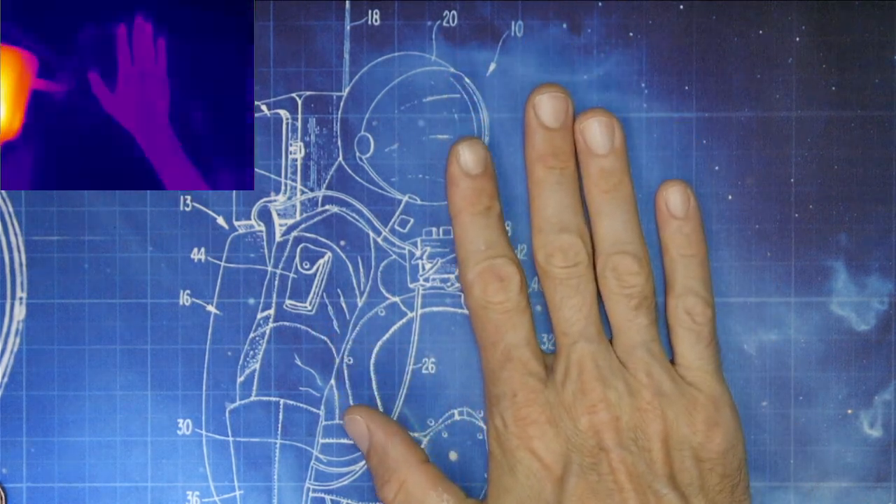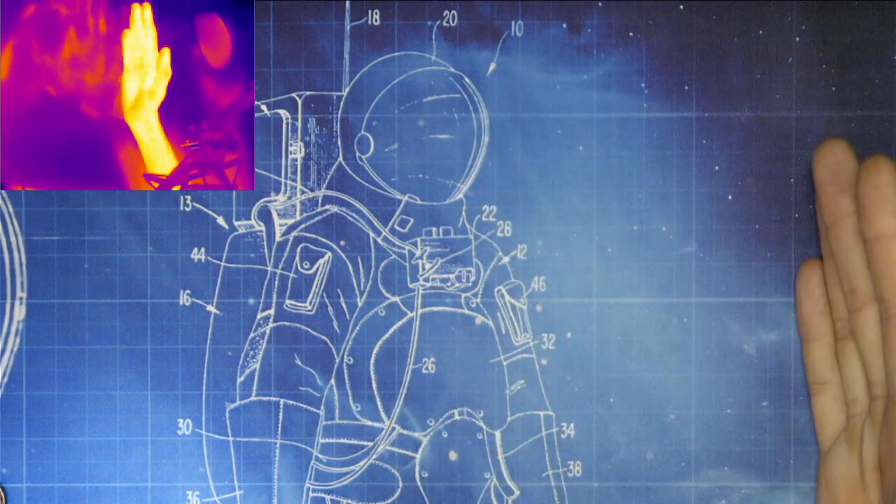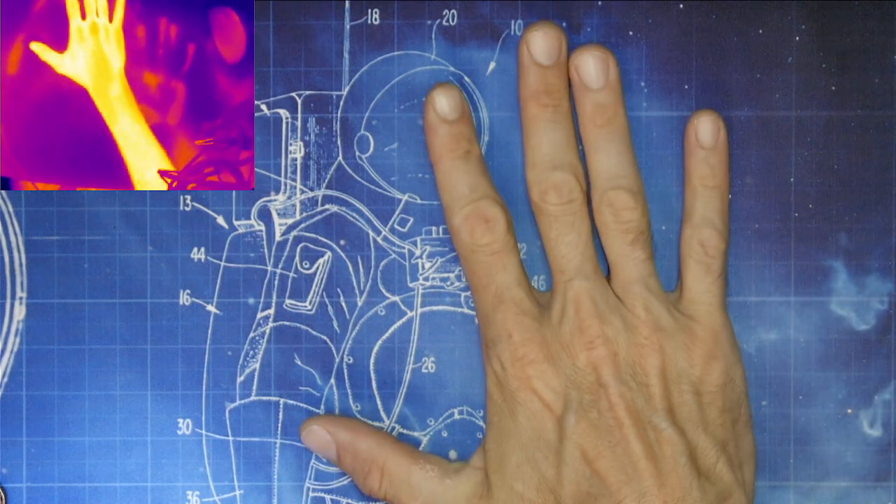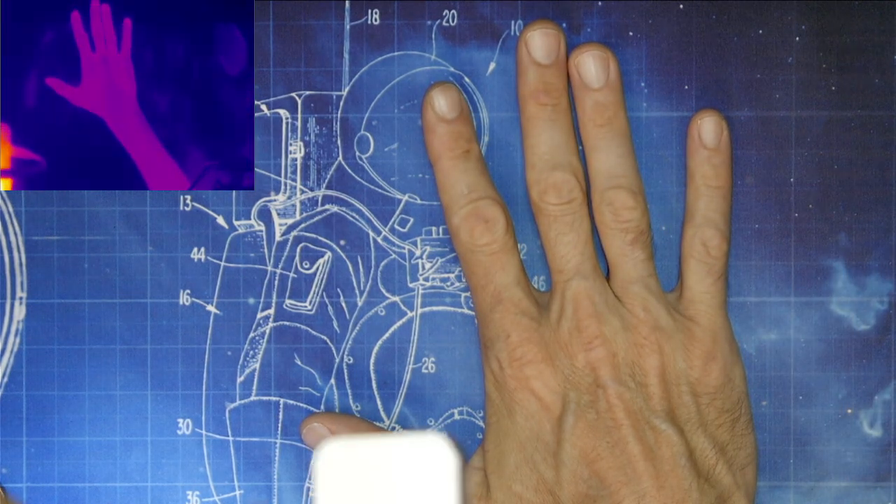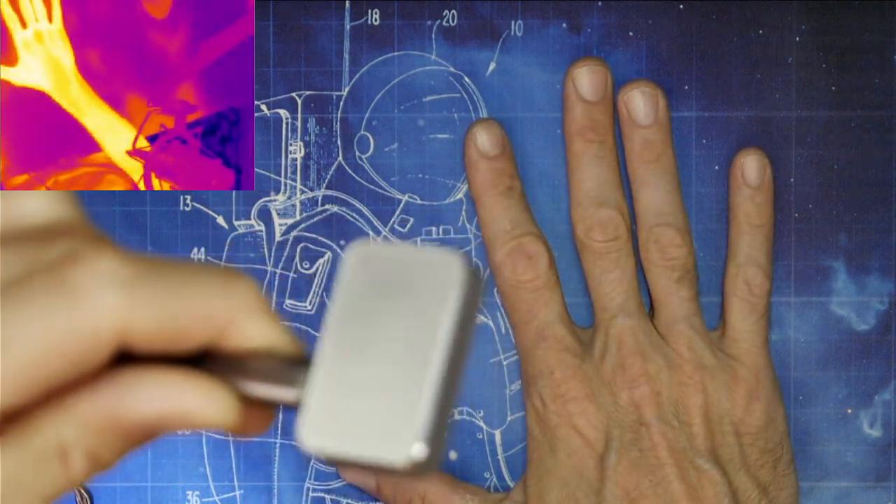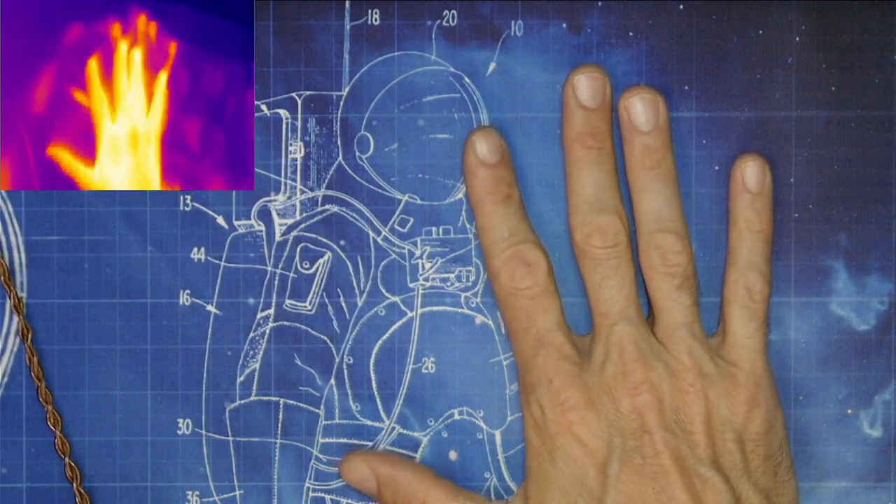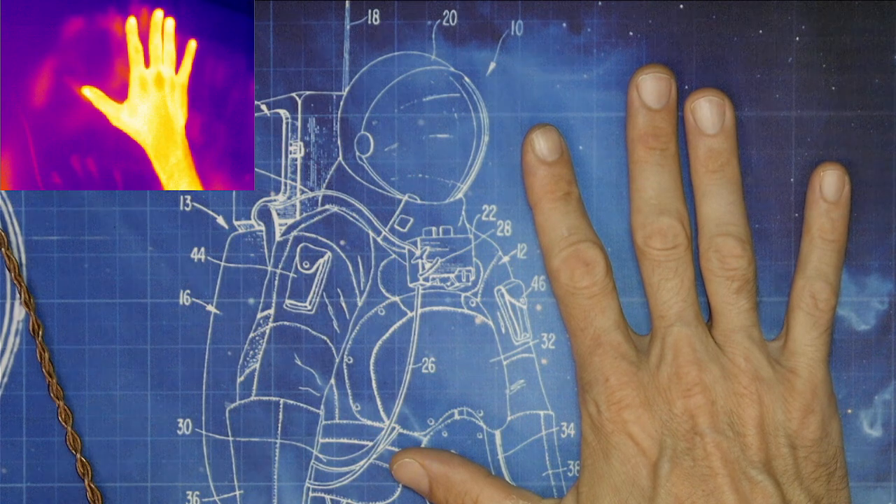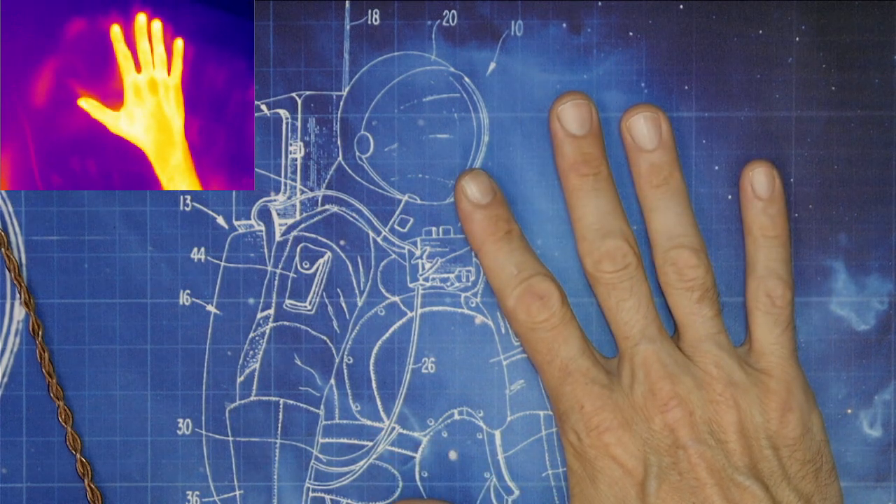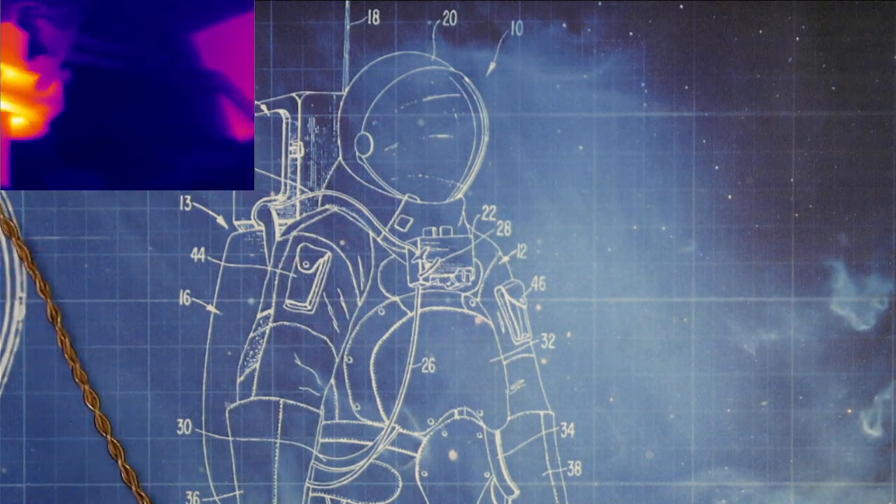You can even do side by side. My microscope is changing the calibration. Yeah, that's pretty sick.